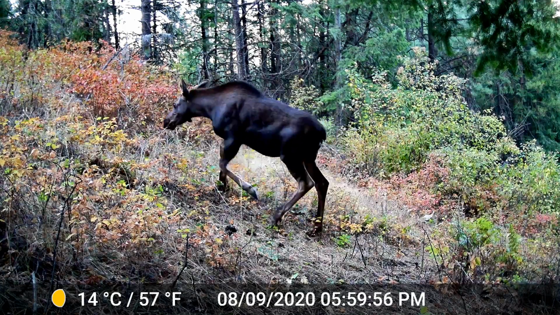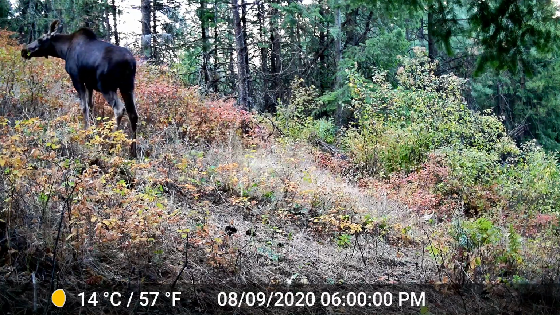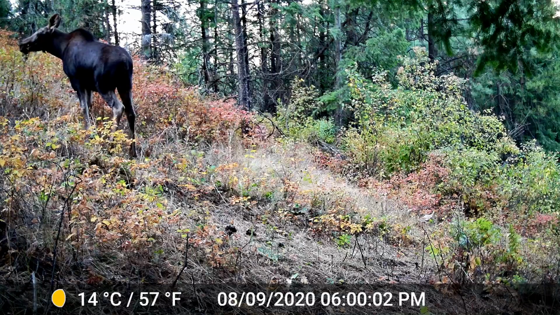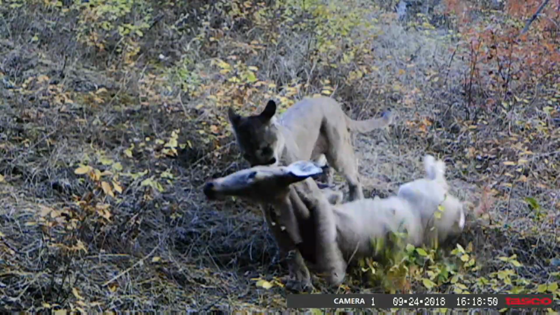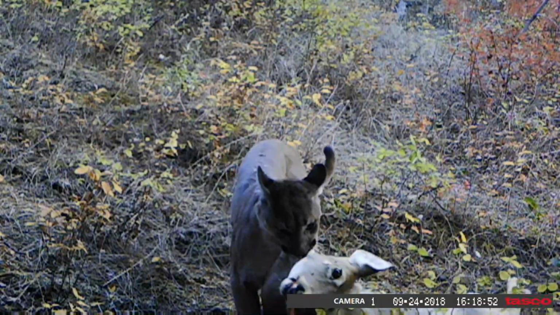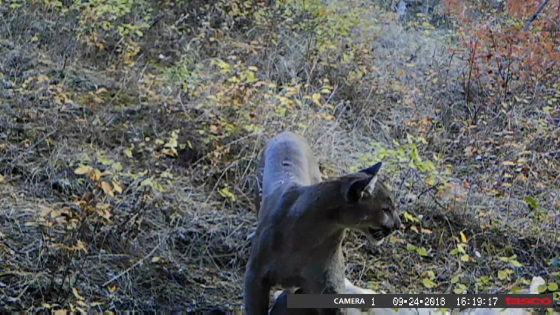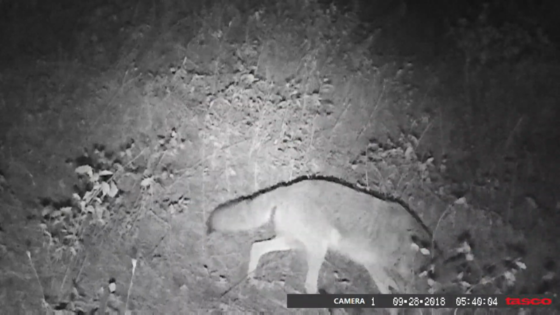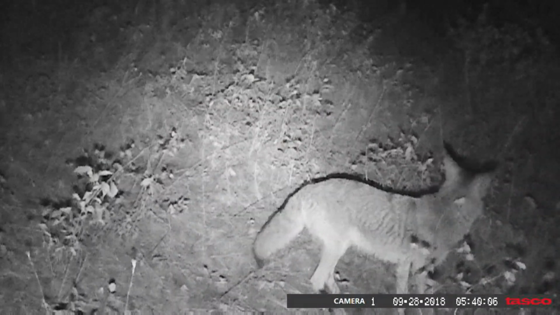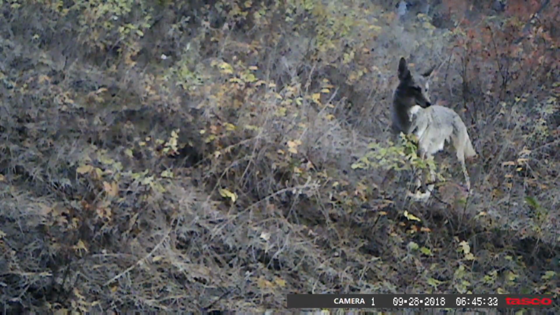And that brings us up to this small cougar dragging a deer up to the camera. I was very surprised to find this, and it was quite interesting in that after this video, there's quite a few coyote and also a bear that were attracted by the scent trail that the cougar left by dragging that deer through the woods. Now this cougar more than likely cached this deer behind the camera somewhere after having its fill.